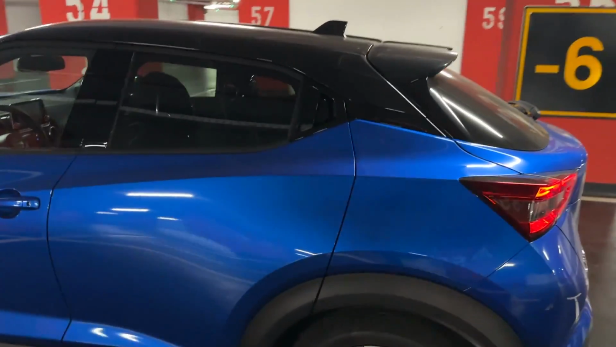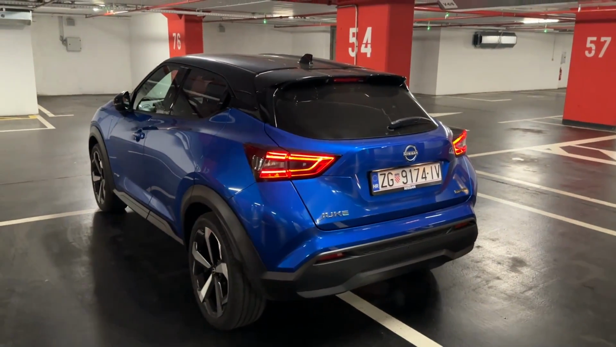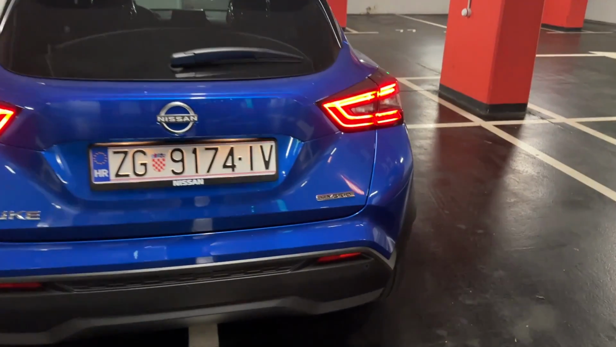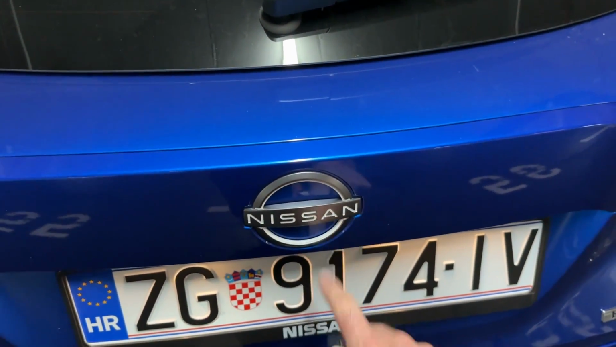And moving on to the rear, LED lights. I love it in this spec with the blue color. Hybrid lettering, also one way to recognize the hybrid. And the new Nissan badge is also here.